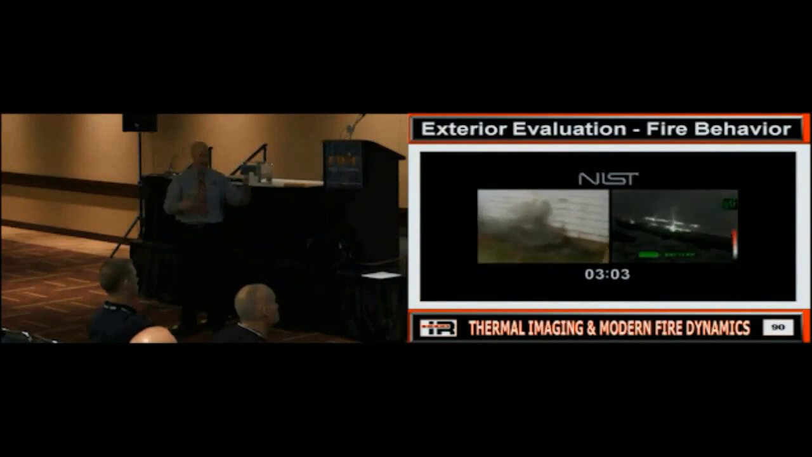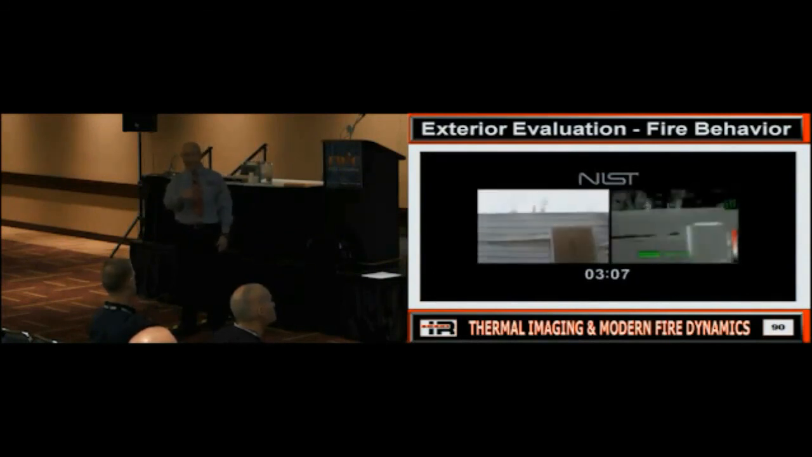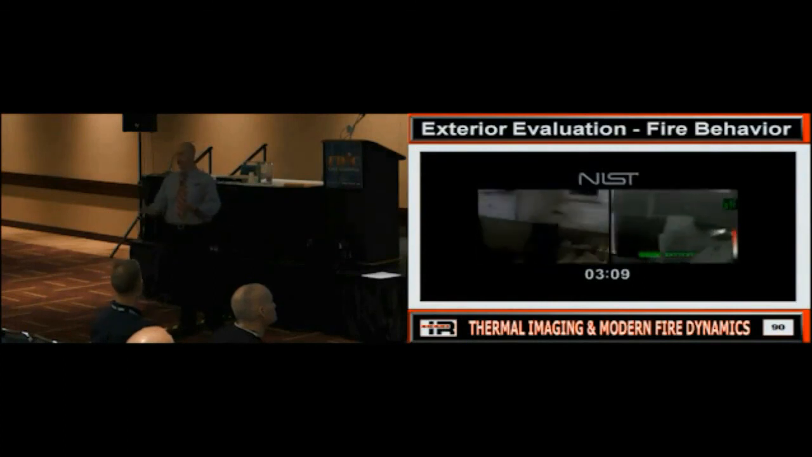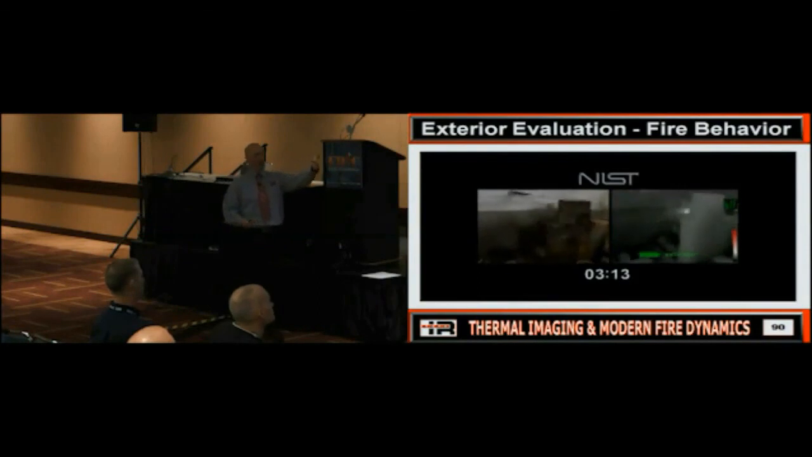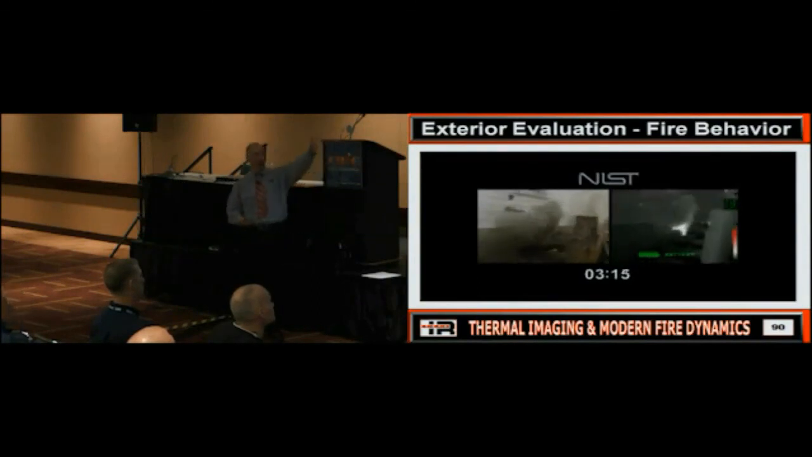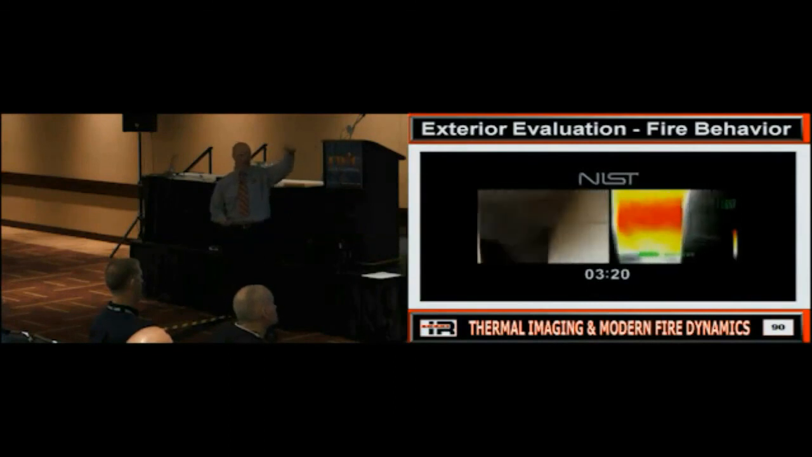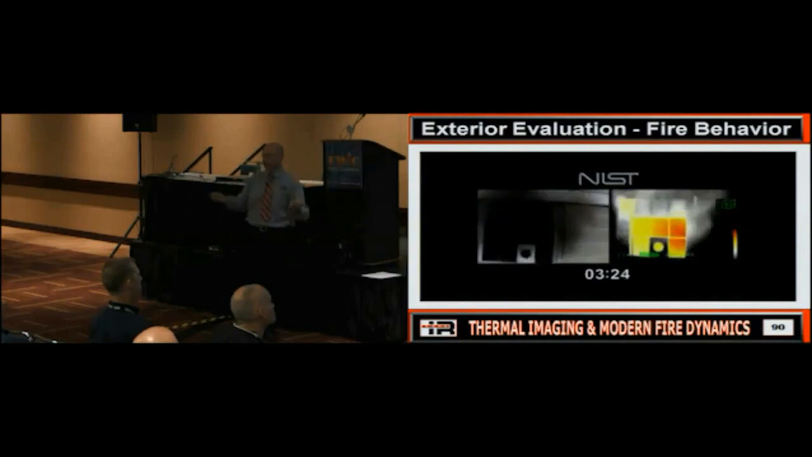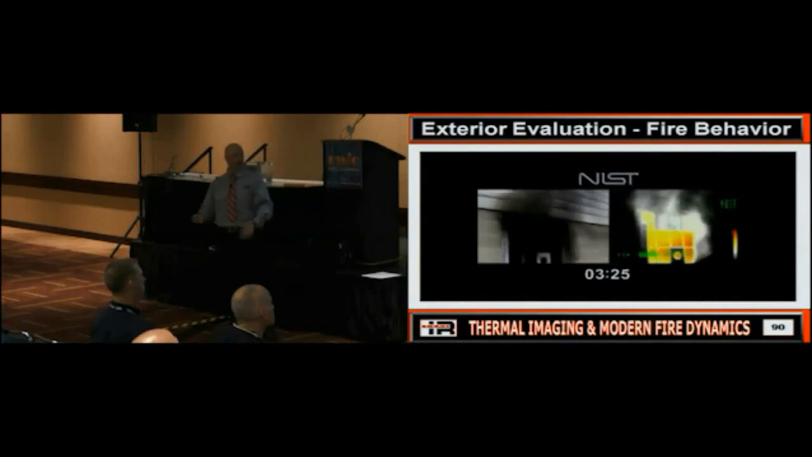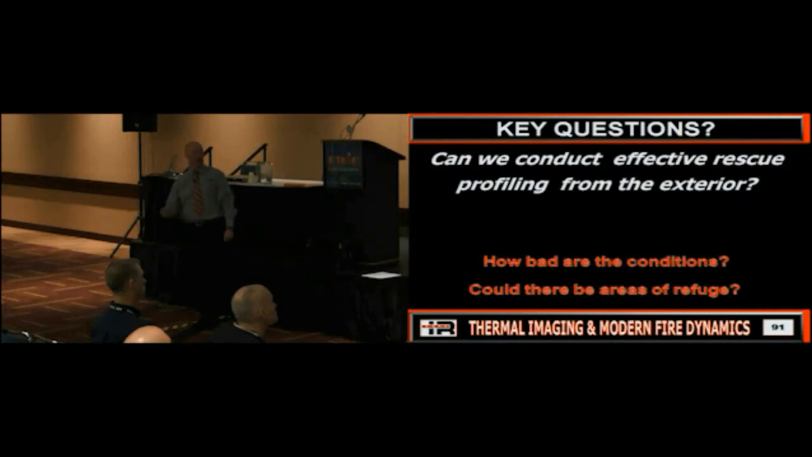Now, there's low smoke, so read that indicator. But with the camera, is there any doubt that there's a raging fire below grade here? Does everybody see what I'm getting? So once again, use it because it can provide you very good information. But put it all together. What is the smoke telling me? What is the building construction telling me? Because if we do that, we build a much better decision-making process, right? Everybody good? Okay. Can we conduct rescue profiling from the exterior?